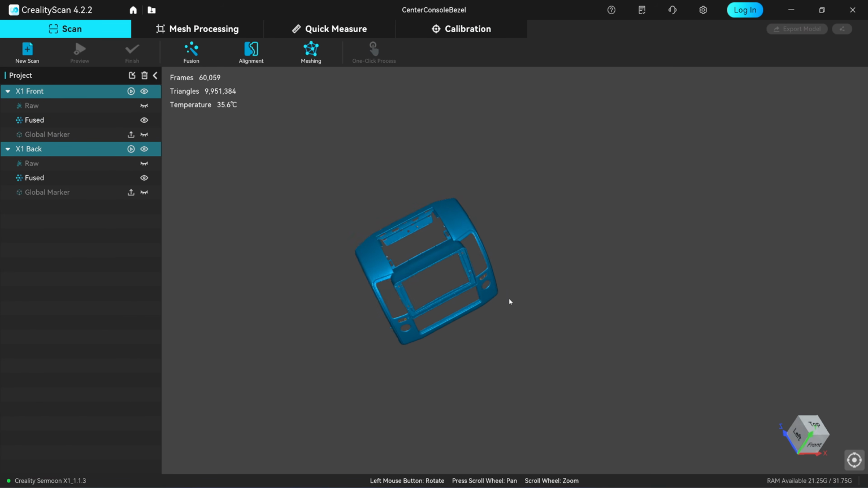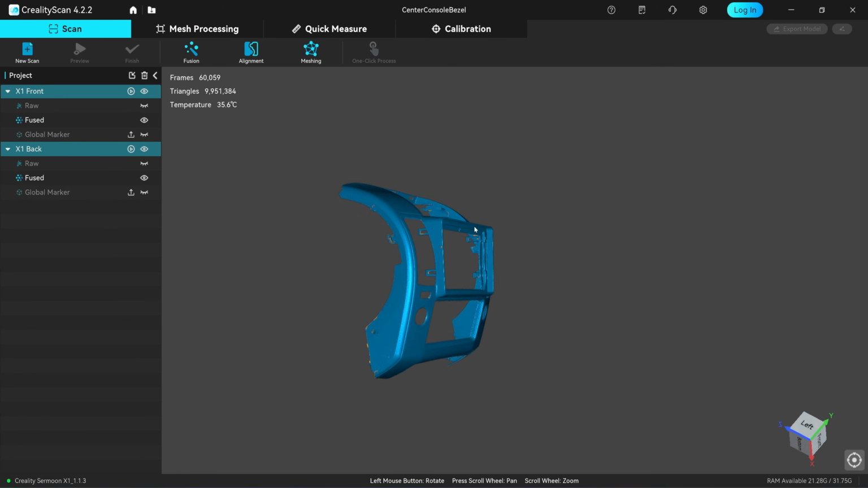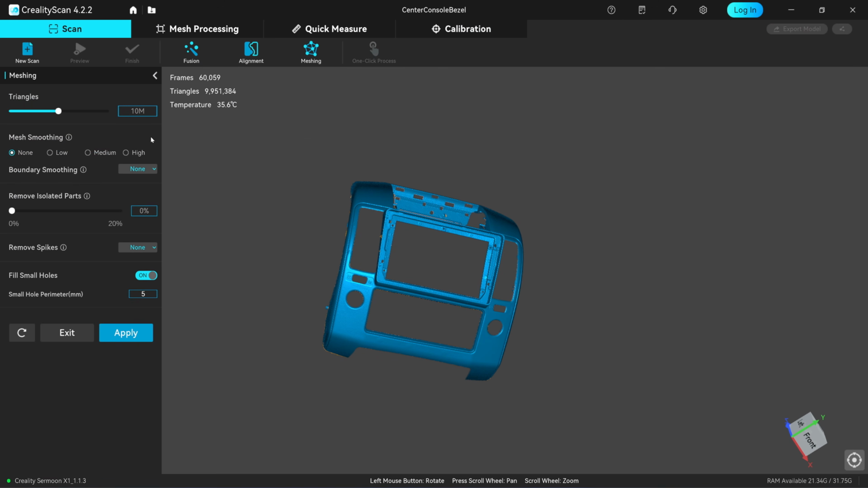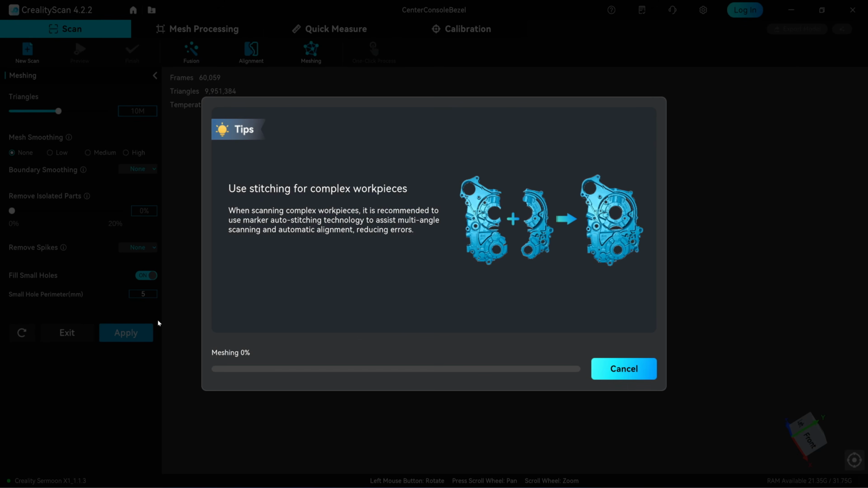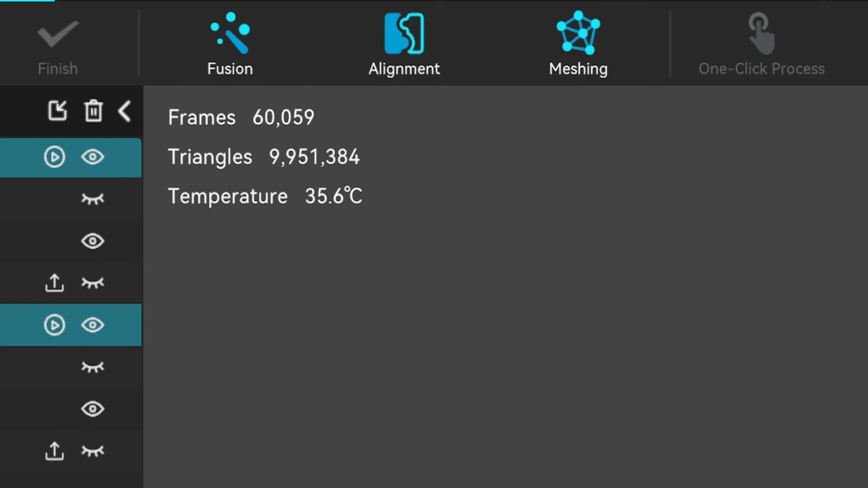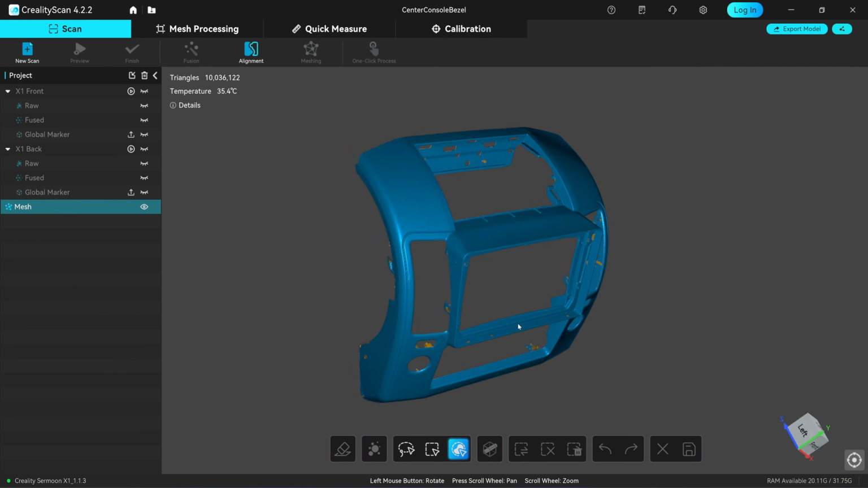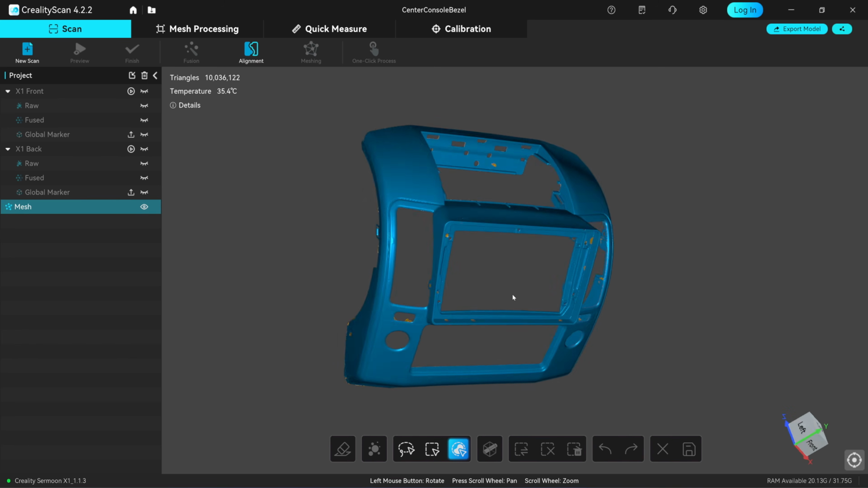Now the 2 scan datasets are aligned, but they are still separate. To truly join them together, you will need to run the meshing function. There is a triangle count display in the upper left corner. Use that number as a reference when setting the triangle count during meshing.